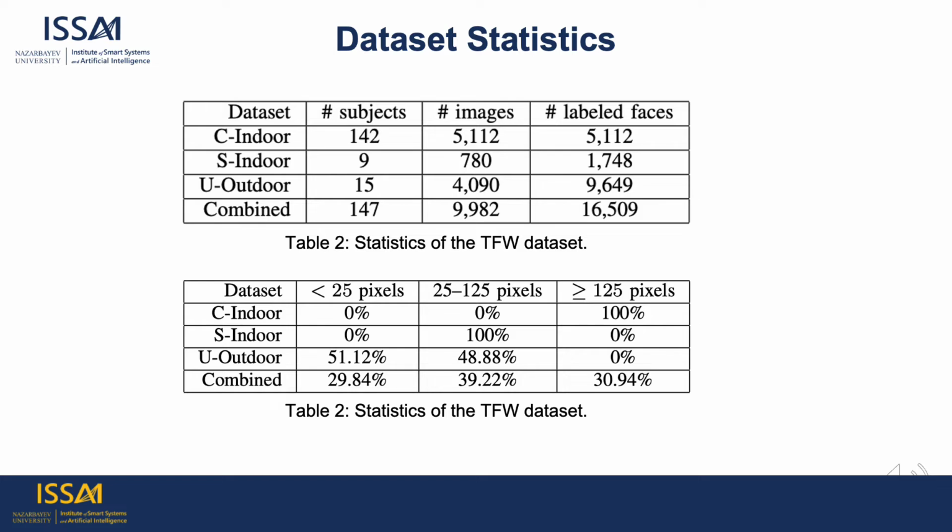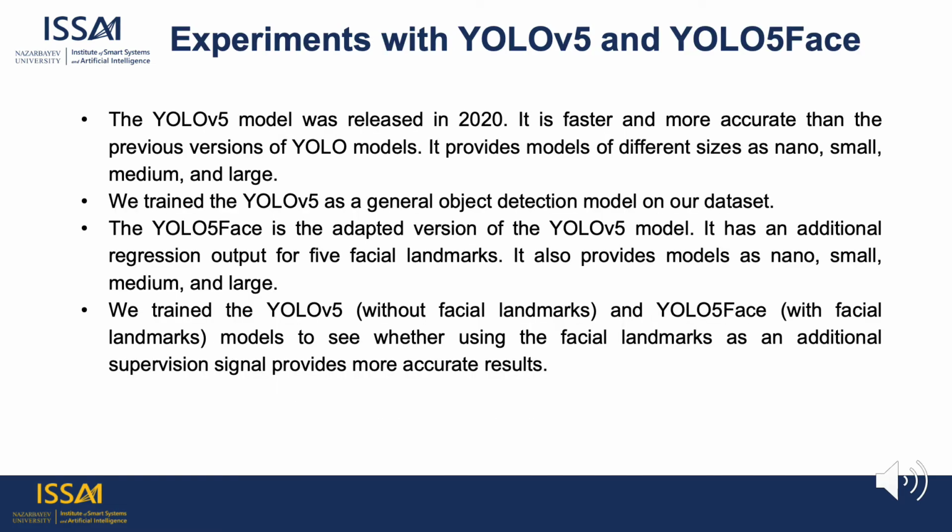The uncontrolled outdoor set contains 4,090 images and 9,649 labeled faces. The faces were equally distributed between the small and medium categories. Overall, the dataset contains 9,982 images and 16,509 labeled faces. To validate the effectiveness of our dataset, we trained the YOLO v5 and YOLO 5 face models